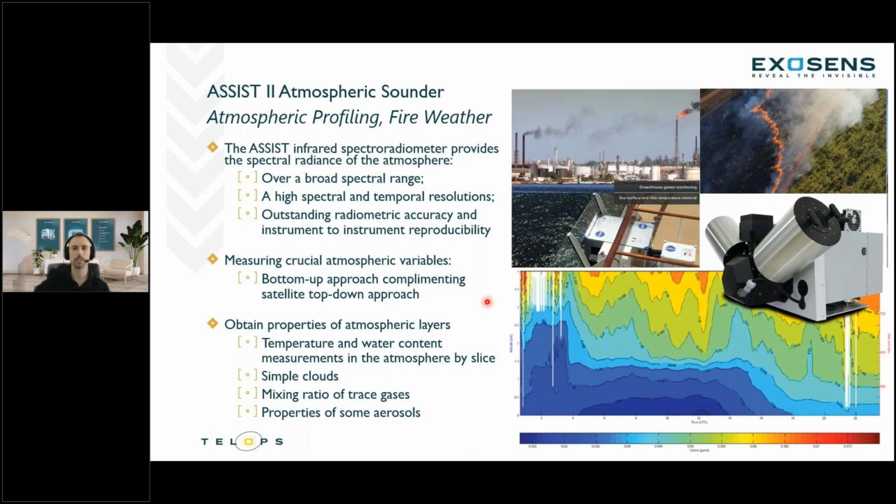Satellites look at it from the top down. This particular instrument looks at it from the bottom up. And so things like weather balloons and atmospheric sounding instruments like the ASSIST here can help with not only accurately reading the lower part of the atmosphere, but validating satellite sensors as well. So this allows us to measure properties such as aerosols, simple clouds, mixing ratios of trace gases, and the vertical distribution of temperature and vapor.